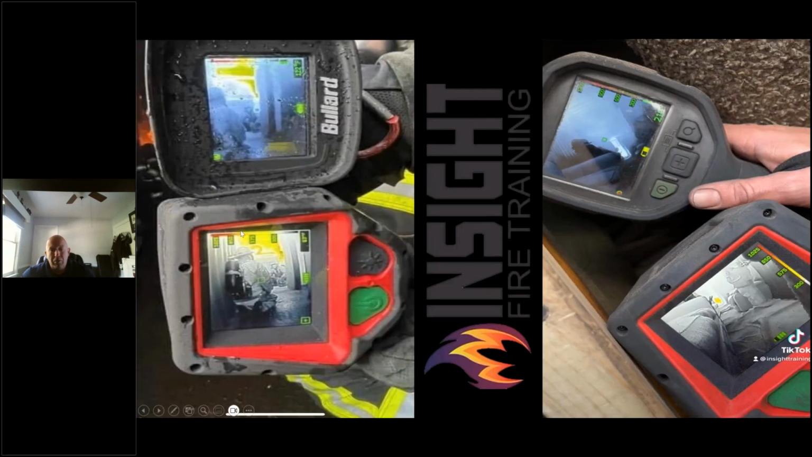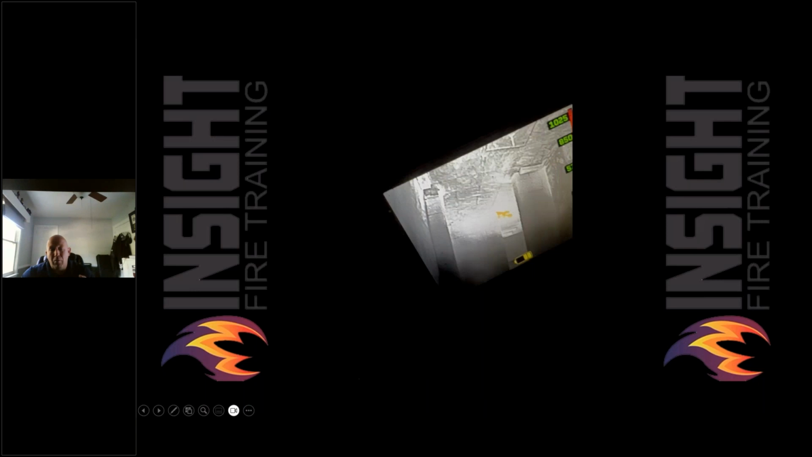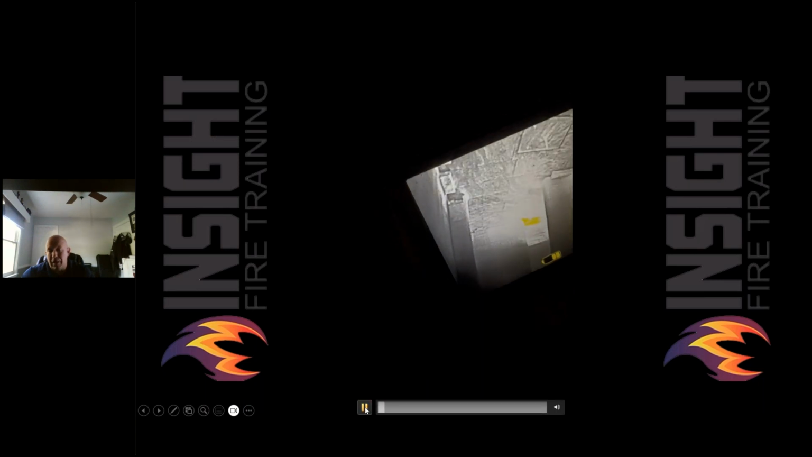Here are different cameras showing the exact same hallways, showing you the difference in picture clarity. I don't want you to believe me. I don't want you to say, I'm going to buy the camera because Andy Starnes said to. I don't get commission off anything. I want you to go test these devices and say, Andy, I appreciate it. This device, brand such and such, worked well for me. That makes us happy. It does. Because then we know you're trained on it and you use it correctly and you understand it. We don't want to be brand biased, but I will tell you straight up, I am performance biased. I want you to be able to find the fire, find the victim, and find your way home.